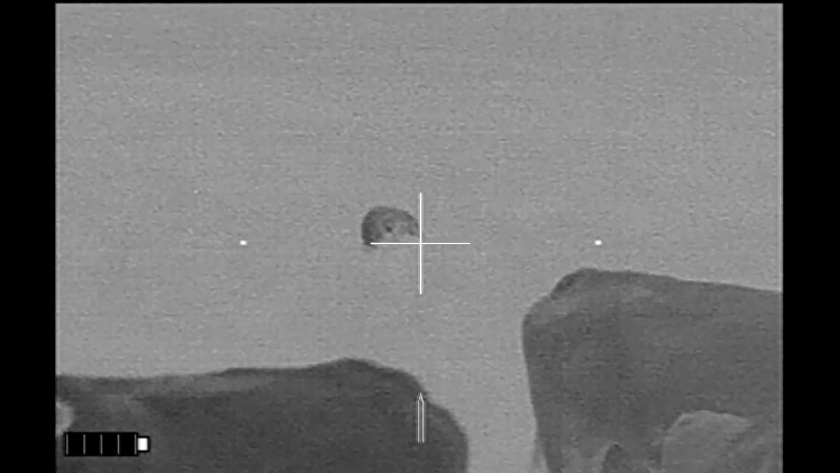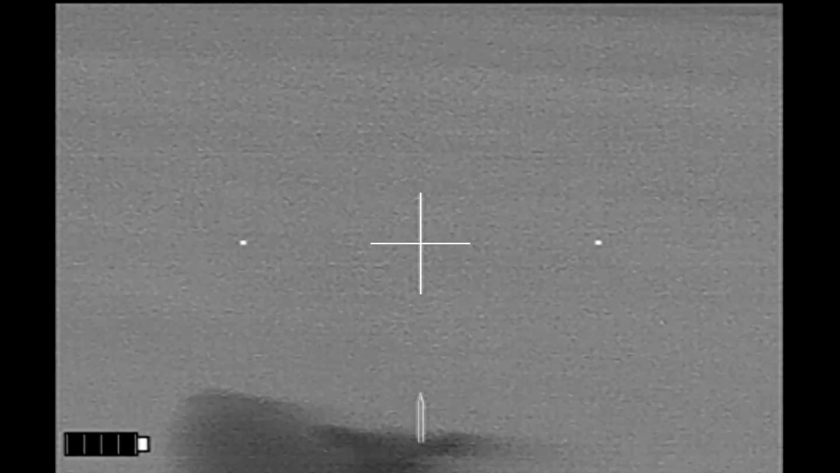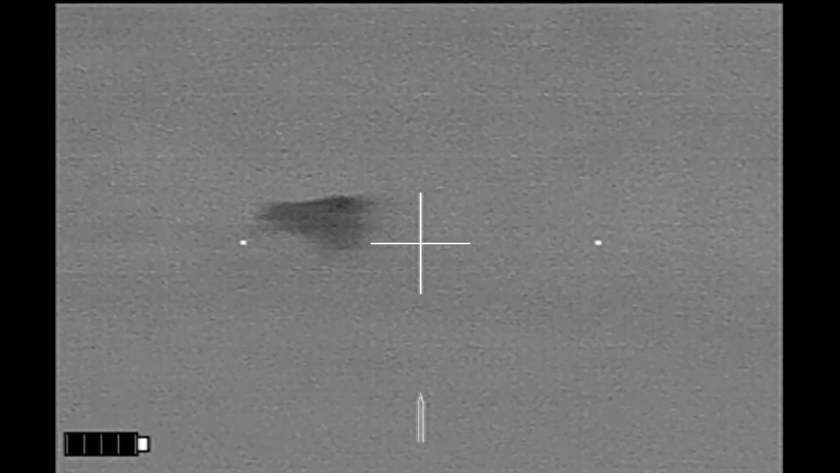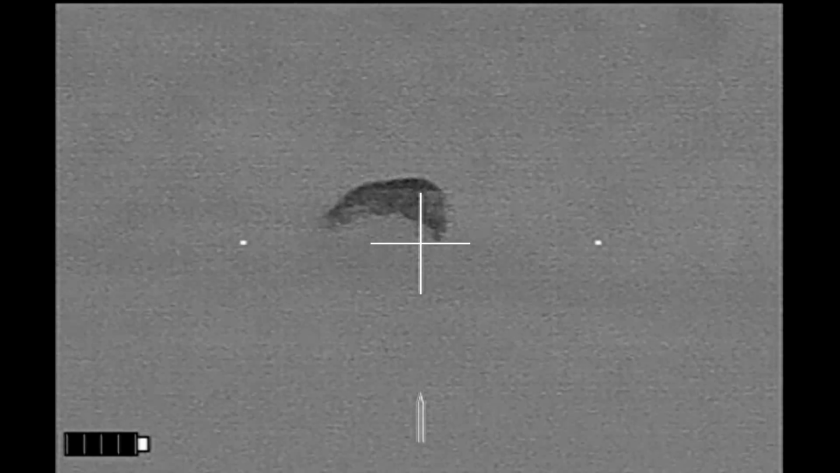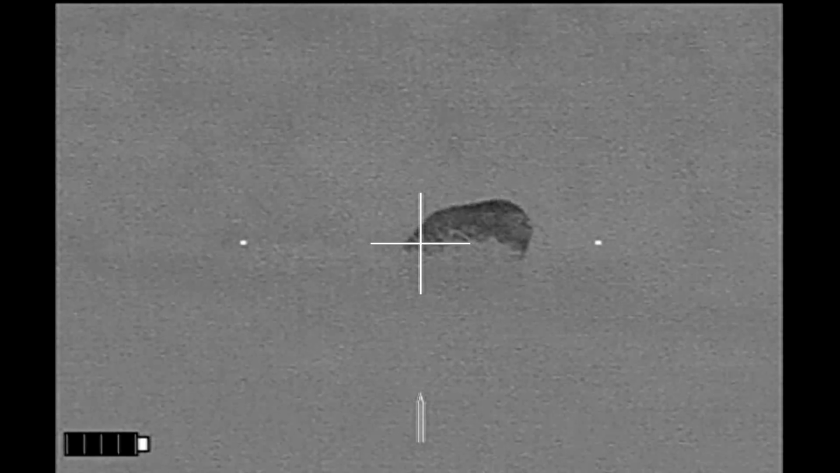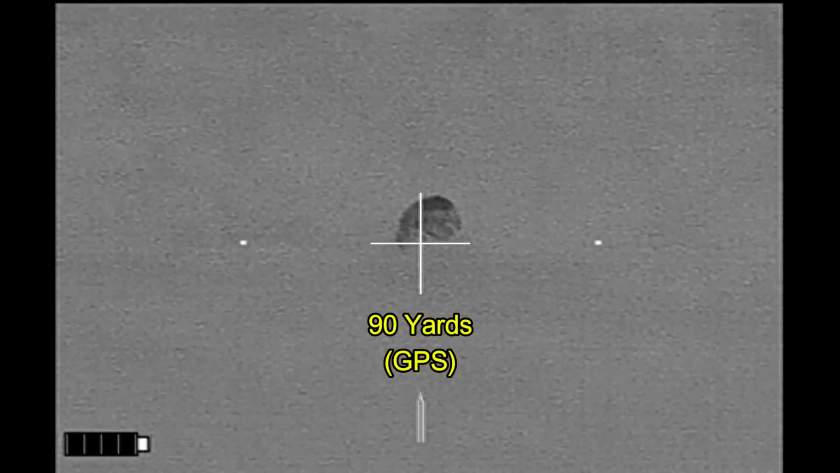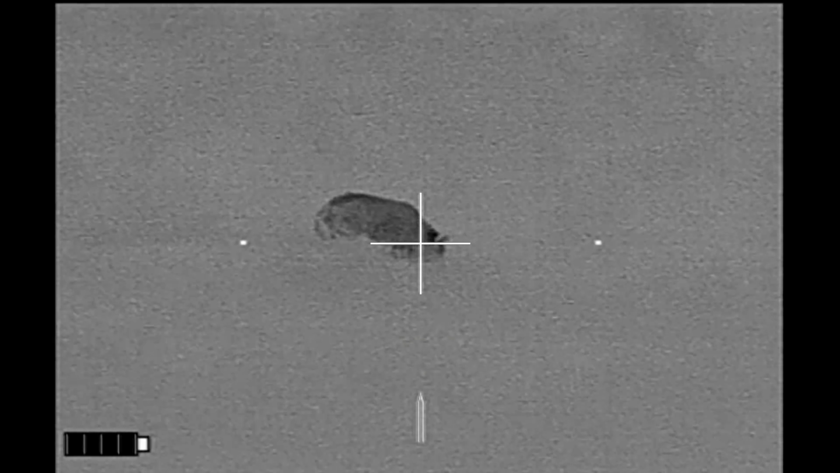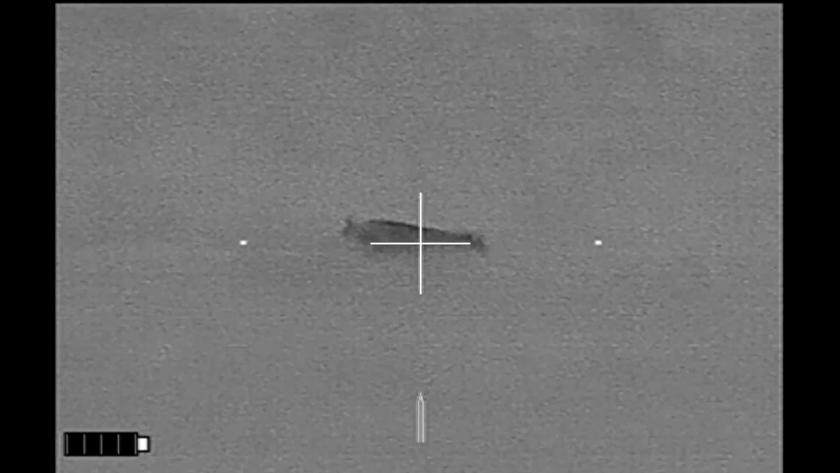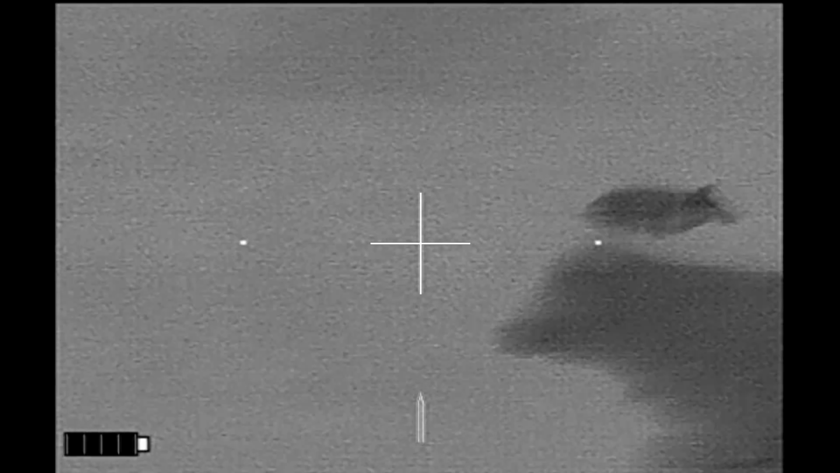And they're still way over there. There's one of them. Alright, no cattle behind the hog. No cattle off to the right that I can see. Only cattle to the left. And this boar's out there at about 90 yards. He doesn't roll over. So a second shot rolls him over and I start looking for the other hogs.